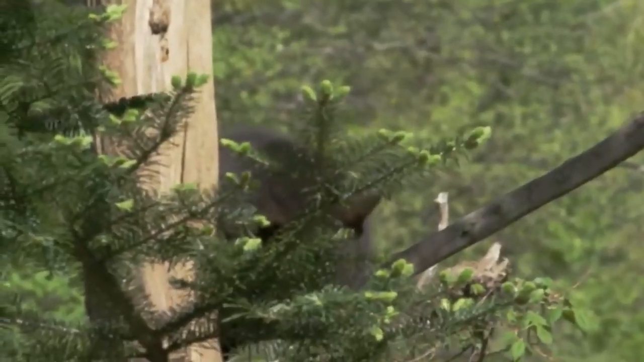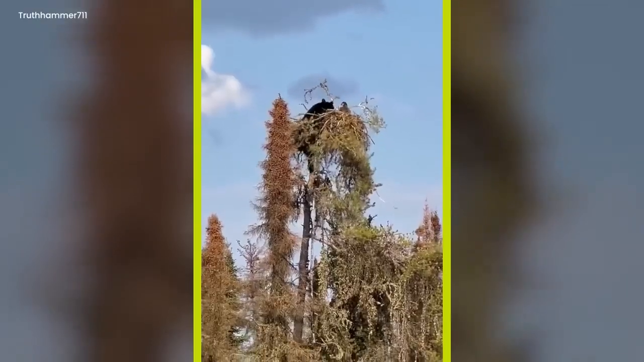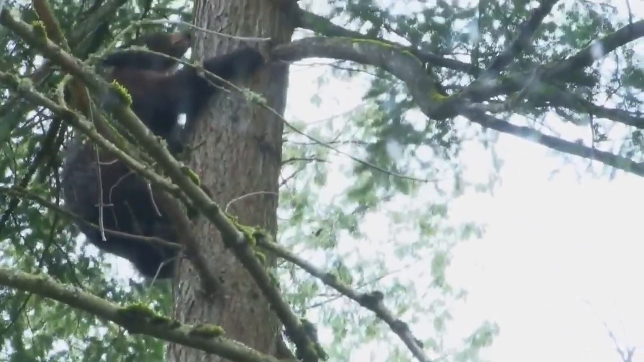The trees looked like they were shaking from the bear's weight. They bent, showing how determined nature's hunters can be. It was a puzzle how the bear managed to climb so high.